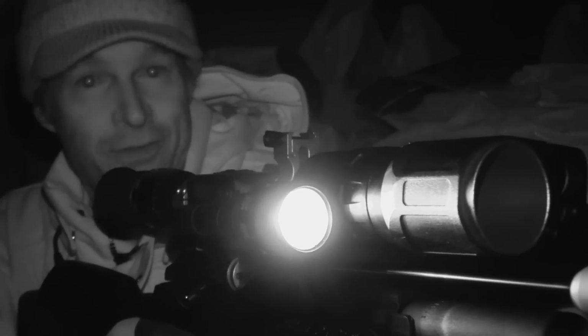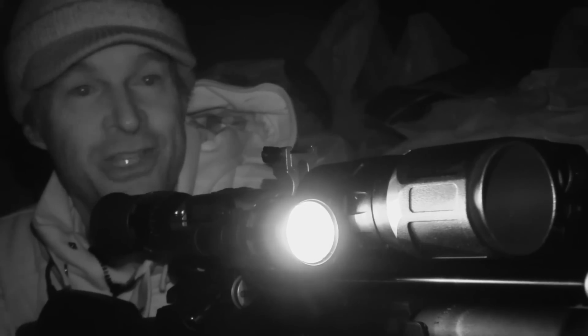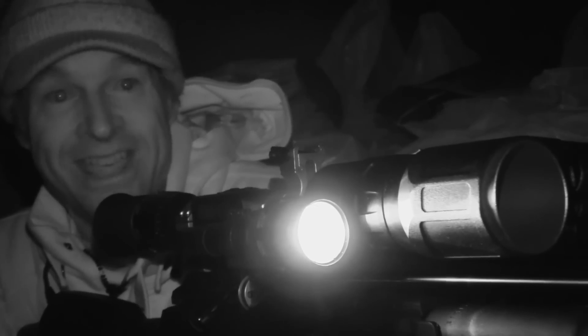That's 3 more rats from under the mower. All of them taken with really nice clean headshots. They certainly like it under there.